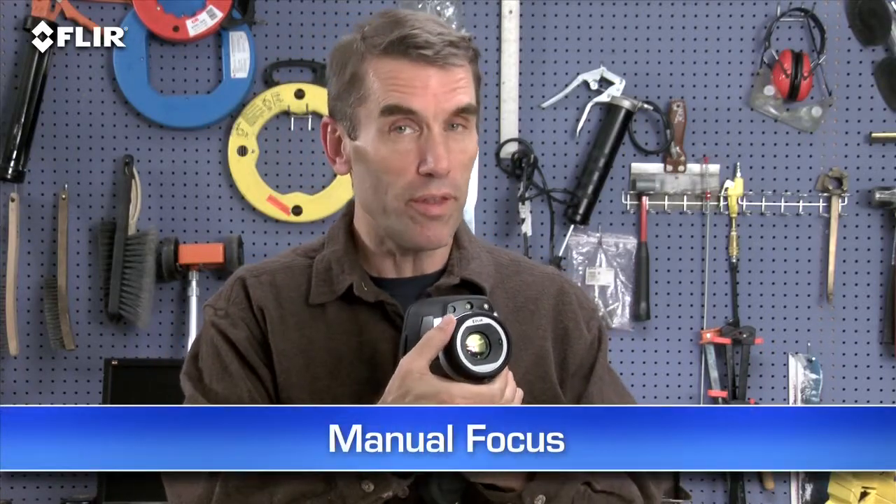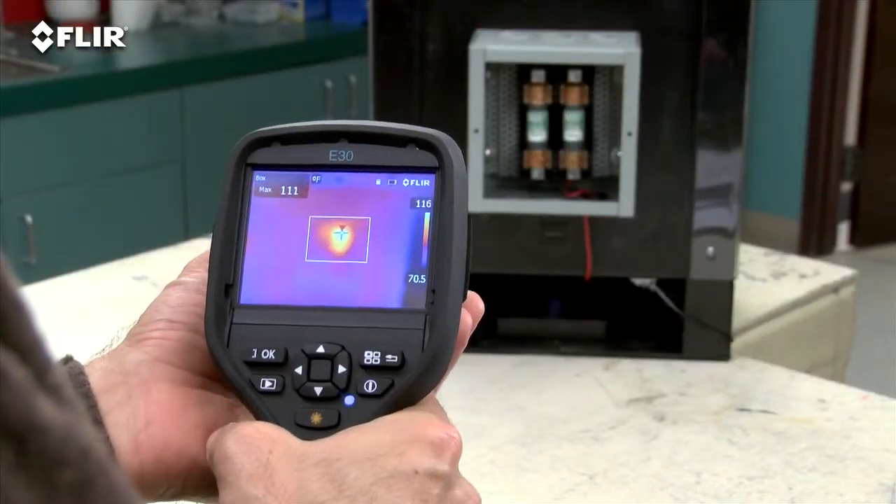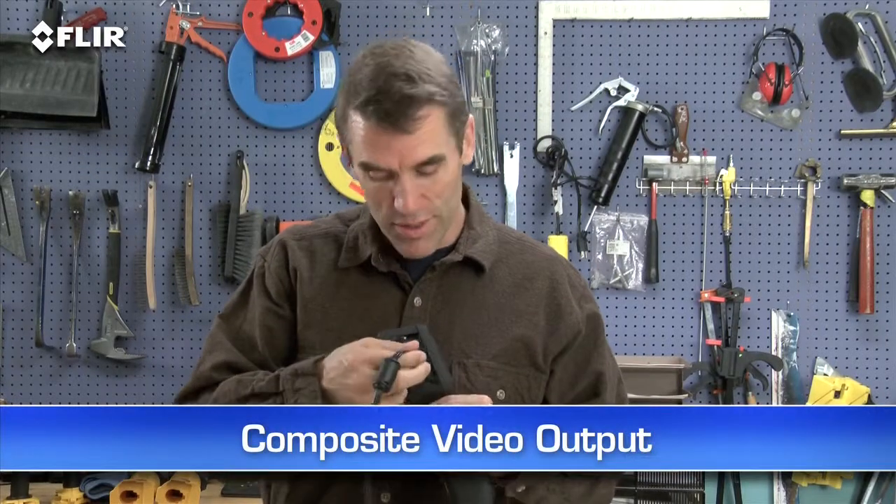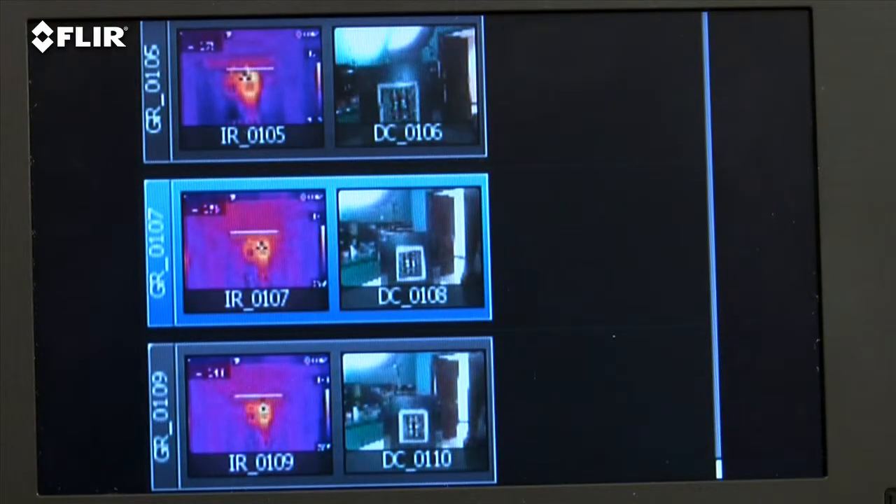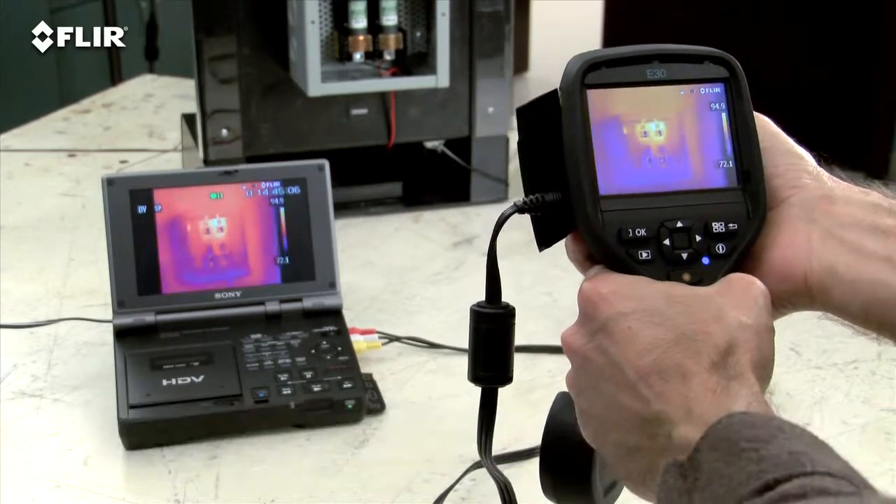Manual focus is another thing that's different about the E-Series. It gives you full control to make sure your images are razor sharp, very important for detecting accurate temperatures. E-Series has interchangeable lenses too. Video out is another unique feature in case you want to feed live images to a monitor so others can view what you're scanning. It's also a good way to review stills and for recording your IR inspections to an outboard device for later playback and documentation.